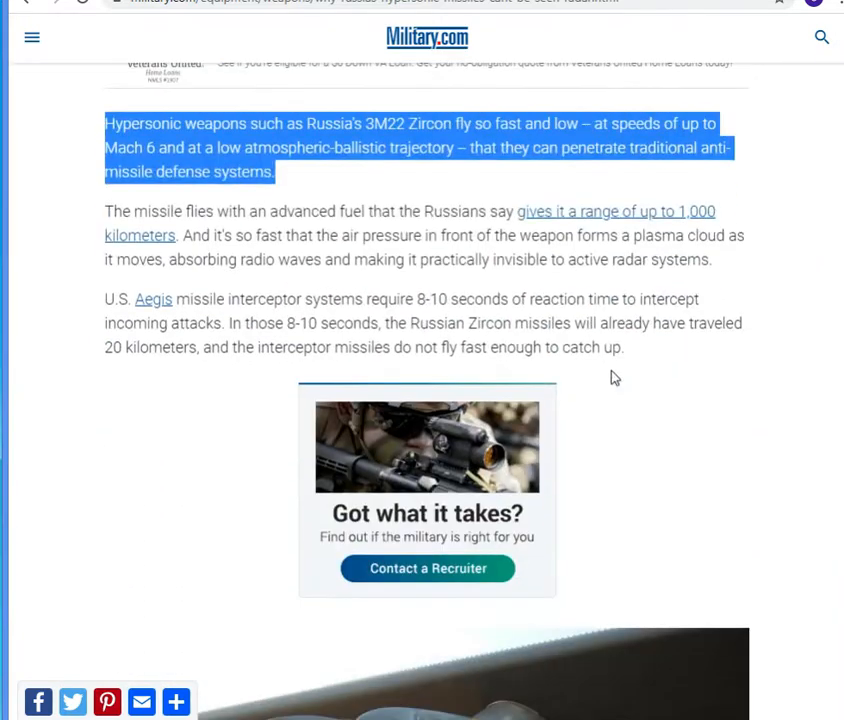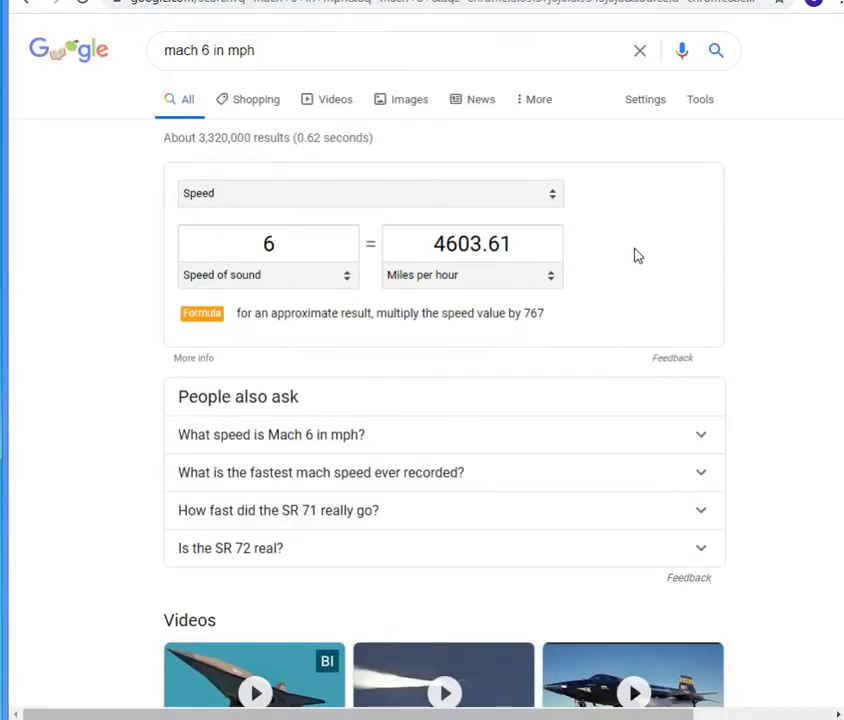But they do, this one at least, the Russian 3M-22 Zyklon can travel at speeds up to Mach 6. Now, I've seen things saying that they can travel anywhere from Mach 5 to Mach 7, maybe even potentially faster. But to give you an idea how fast that is, Mach 6 is roughly 4,600 miles per hour. So these are very fast traveling missiles compared to the traditional missiles.